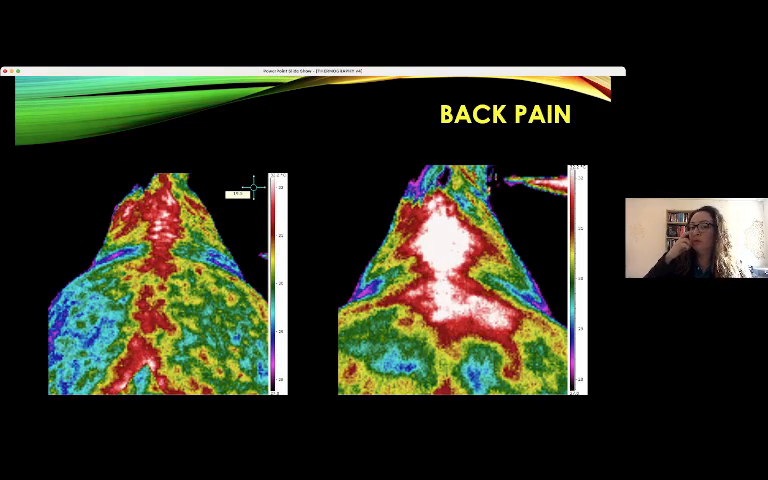Here, two other horses with different severity of back pain. So it's really easy to see how severe the inflammation process is when we have a thermography.